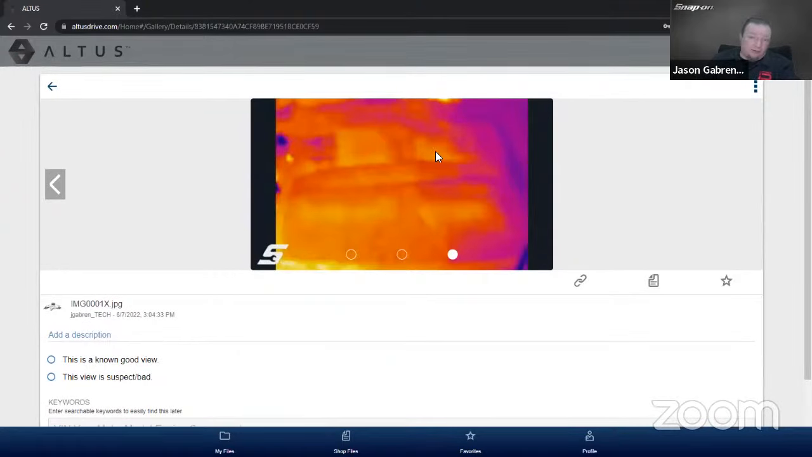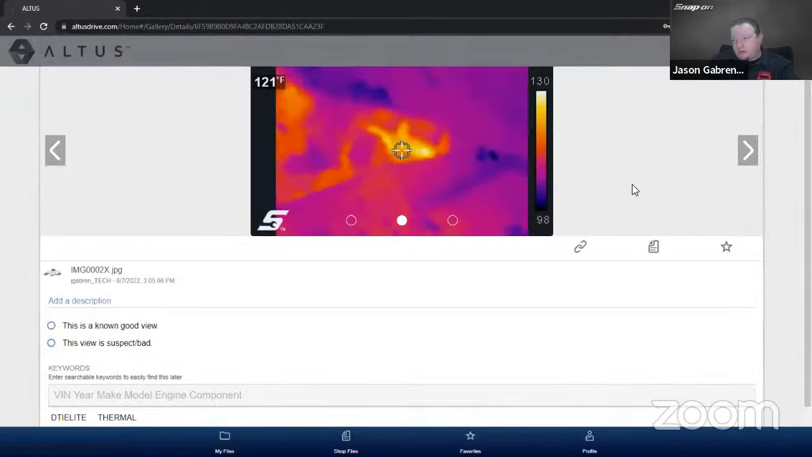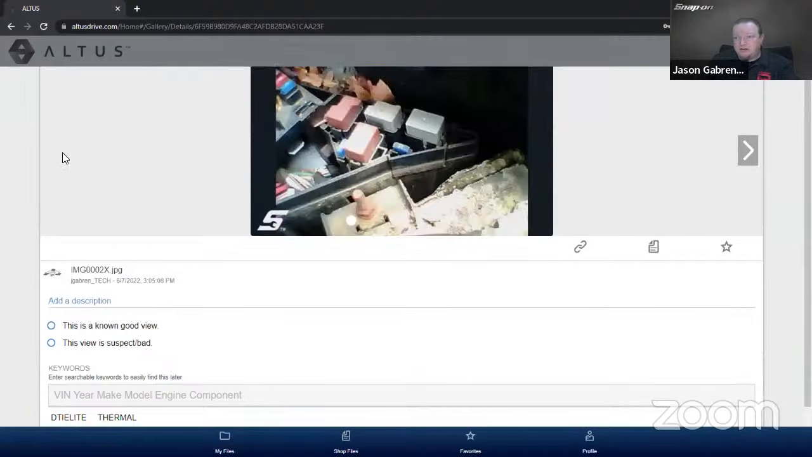There's another shot of the low side. So low side's at 63 degrees, and then the high side was at about 127 degrees. You can see the difference there between the two sides. What was this one? This was, let's see, fuse box. So fuse box, we got some relays there. So we can see a couple of relays got some heat going on. We can see the temperature there with that.